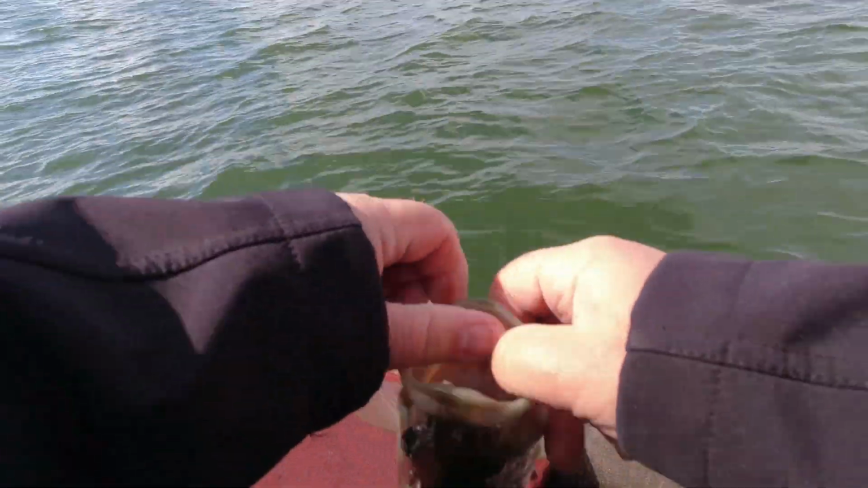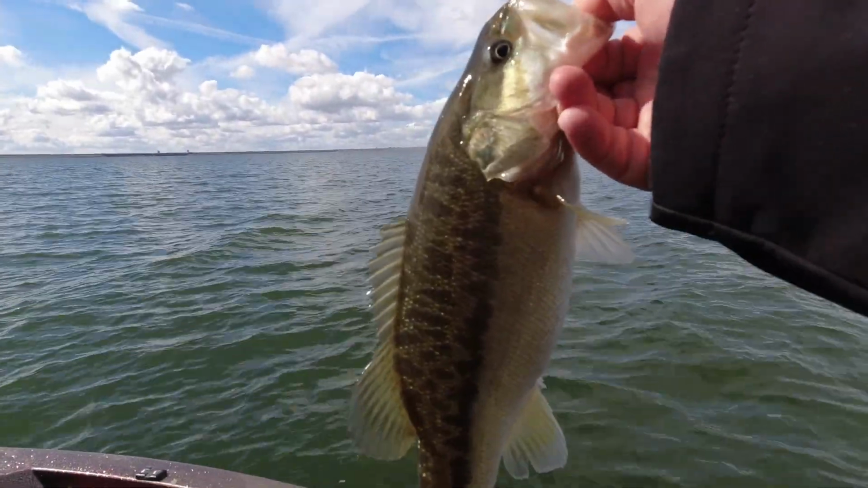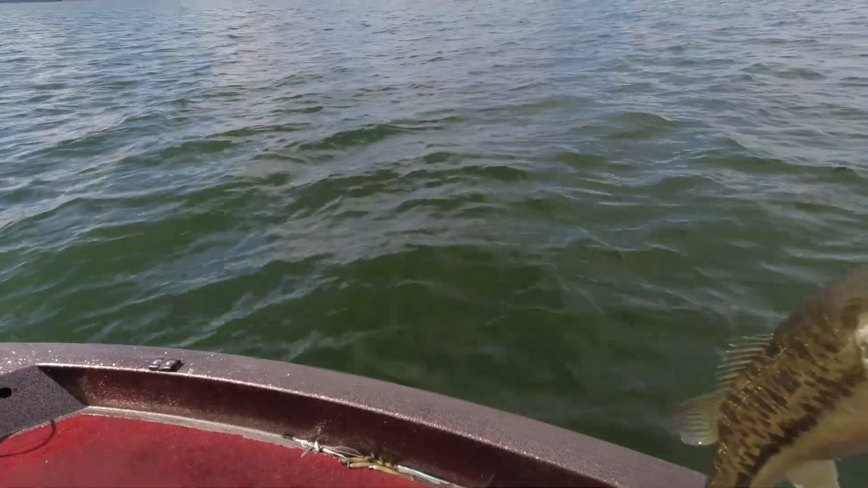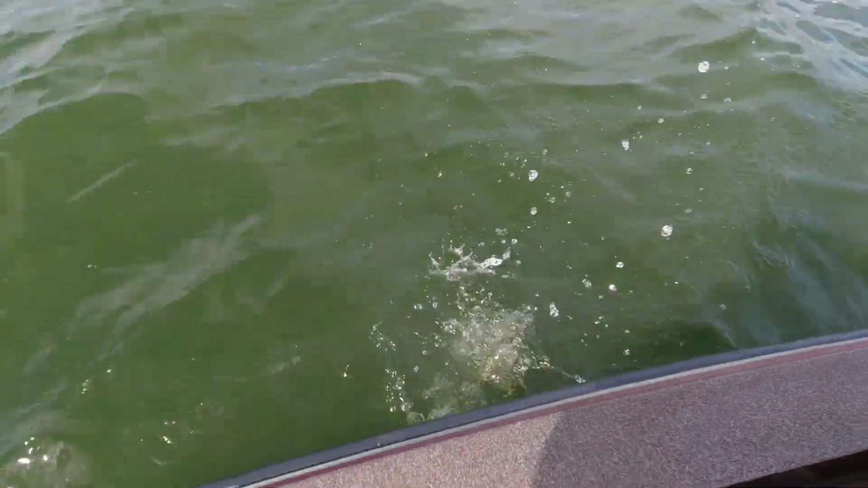Sweet. Fish number 2 on Livescope. Thanks, Livescope. All right, big guy. Let's get you back in the water. Bloop, bloop.